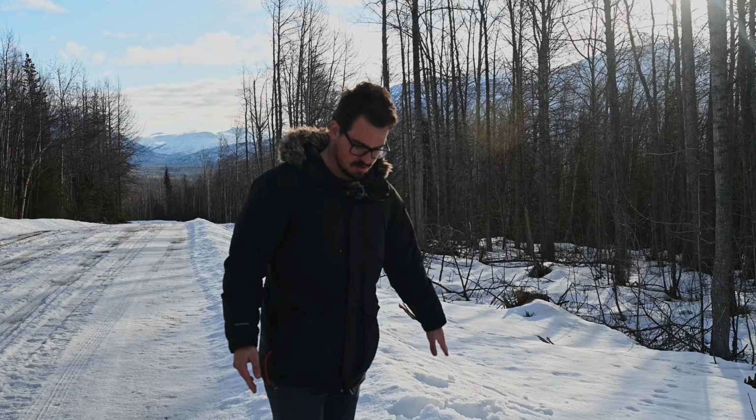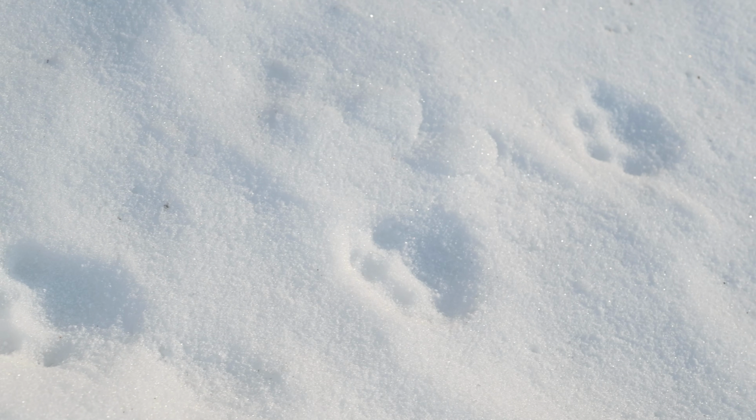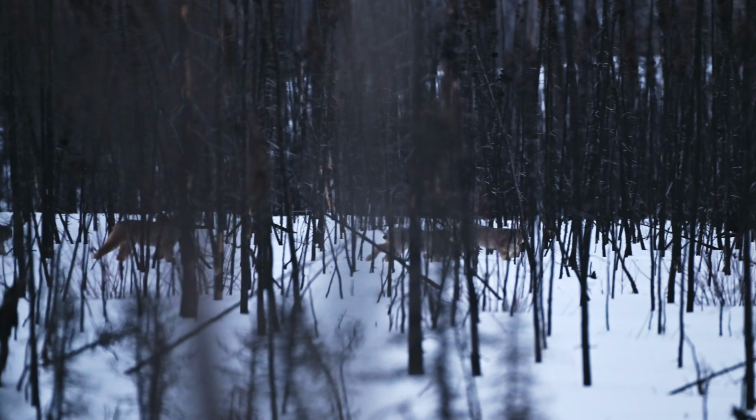I started noticing more and more lynx tracks and even had a few fleeting encounters. I've never seen this level of lynx activity before, and I don't know when I'll have this opportunity again. Time to go all in.